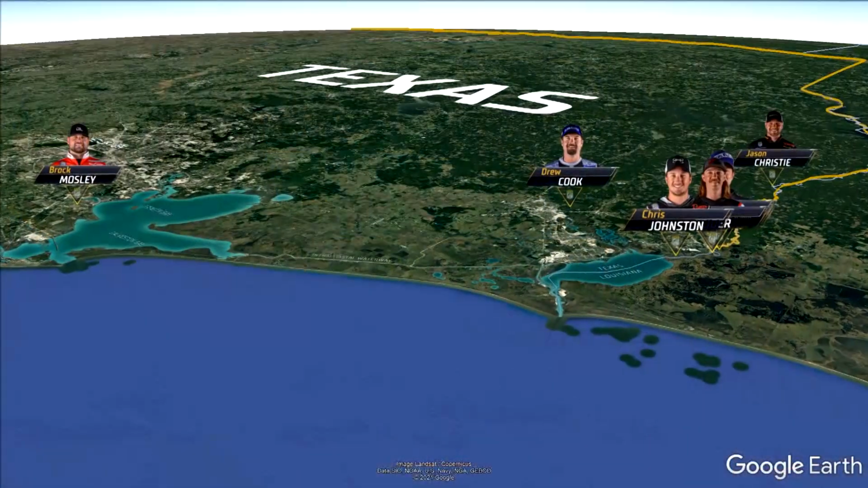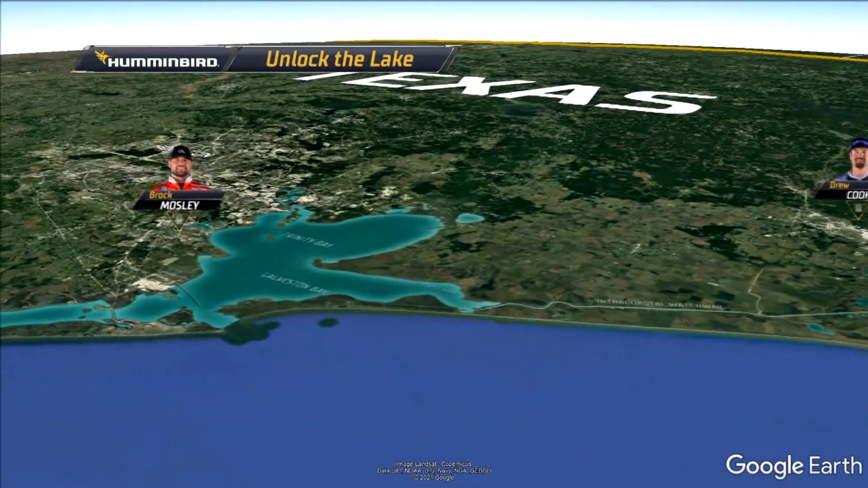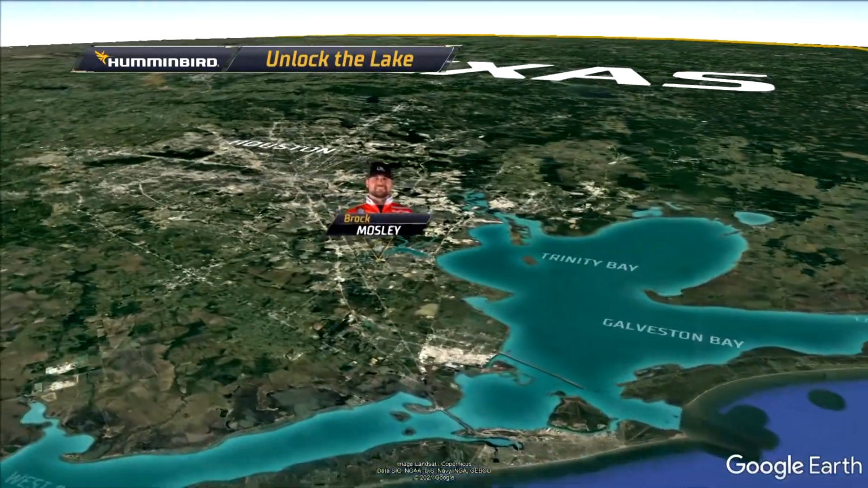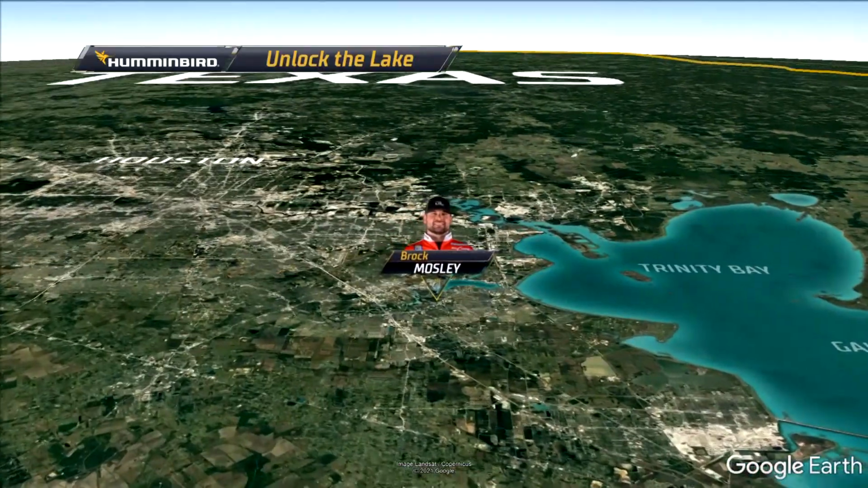And as we take a look at our map, you can see a couple of our anglers did make those long runs. And that kind of set the tone for the week on how they would go. And Brock Mosley really kicked it off on day one. Yeah, Brock Mosley running all the way basically to the Houston metro area, the League City area, fishing a couple of dead-end canals off of Clear Creek.